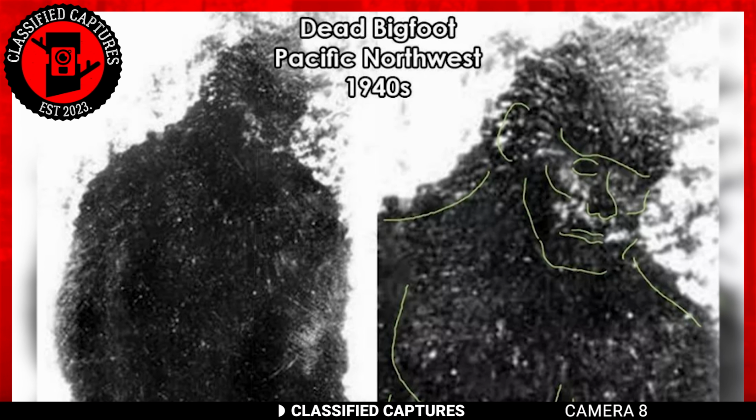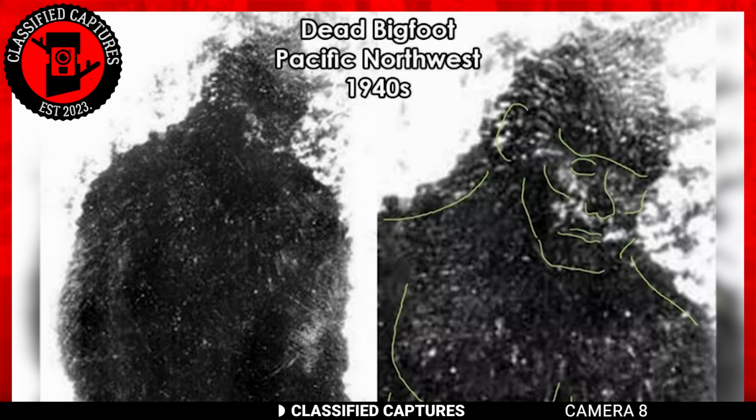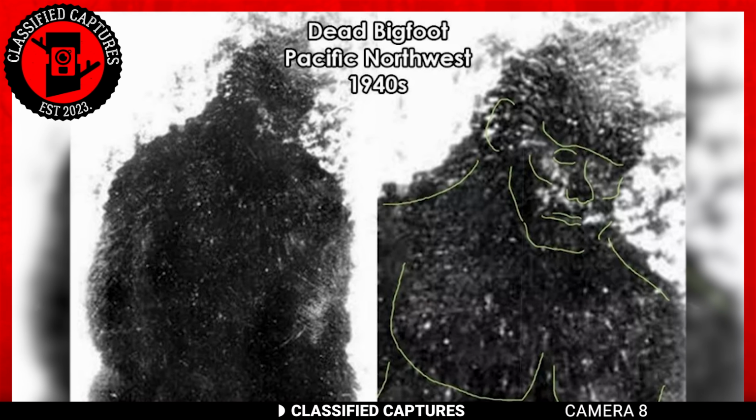This image is supposed to be a picture of a Bigfoot lying on its back, dead. If you ask me, however, I would say it looks like it was lying on its face instead, but, well, what do I know? And beyond that, the image was apparently taken in the 1940s. This should explain the black and white nature of the image and lack of detail.